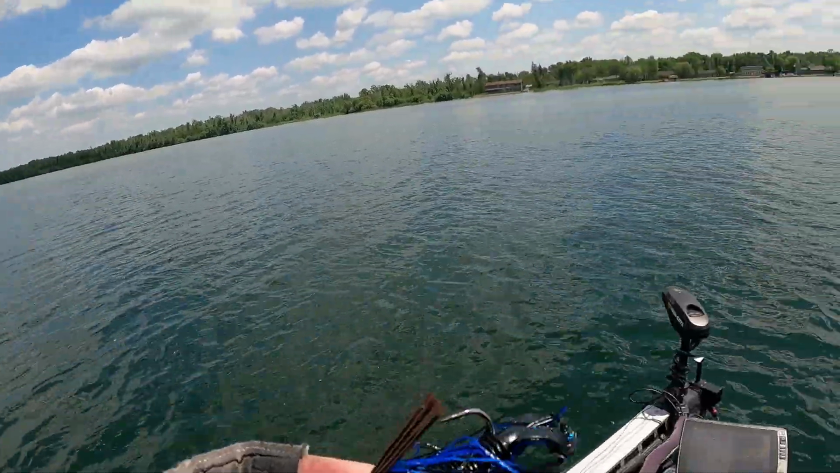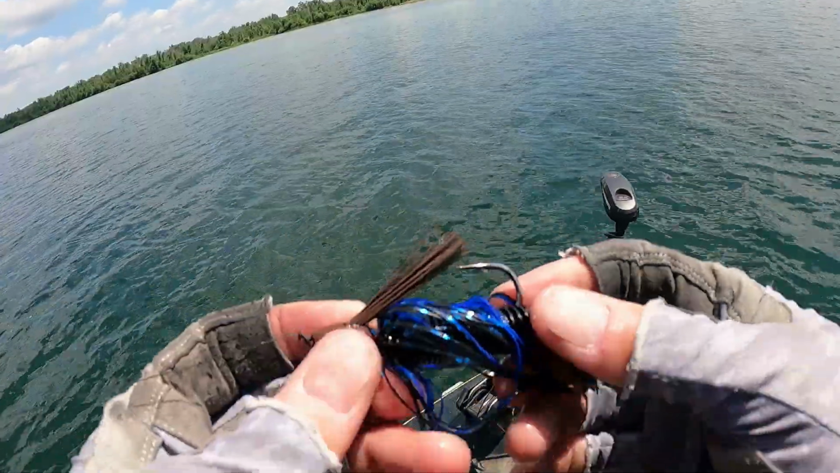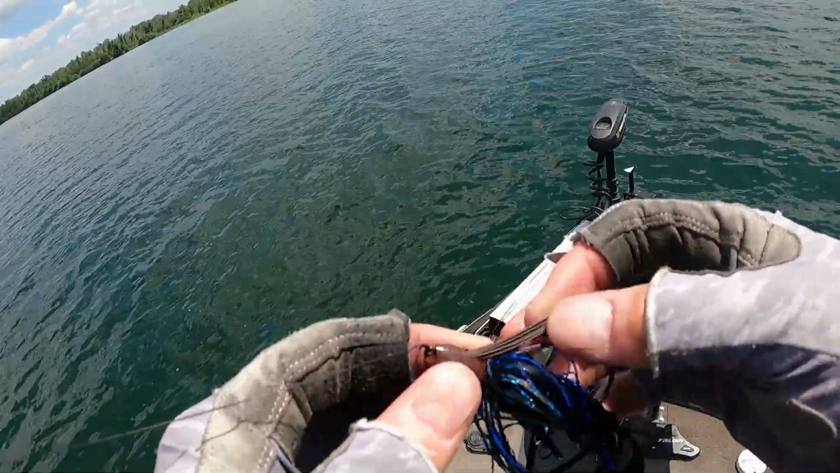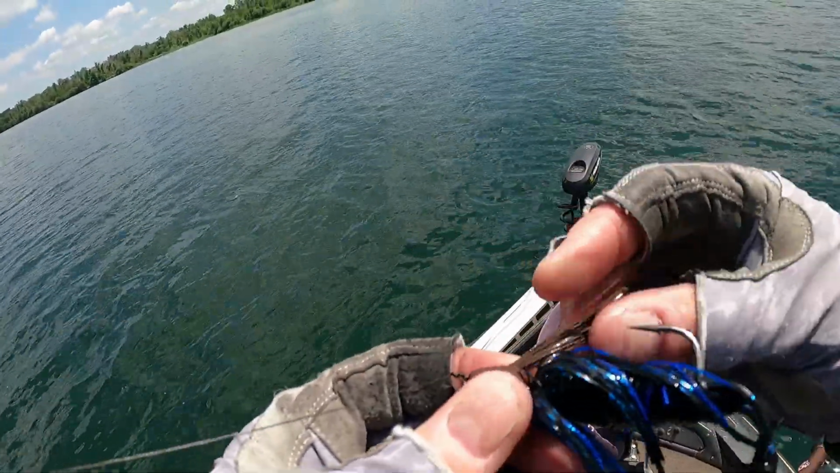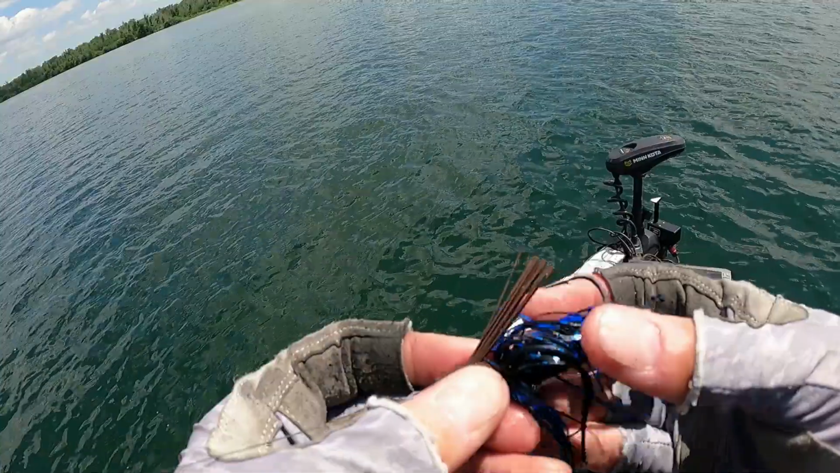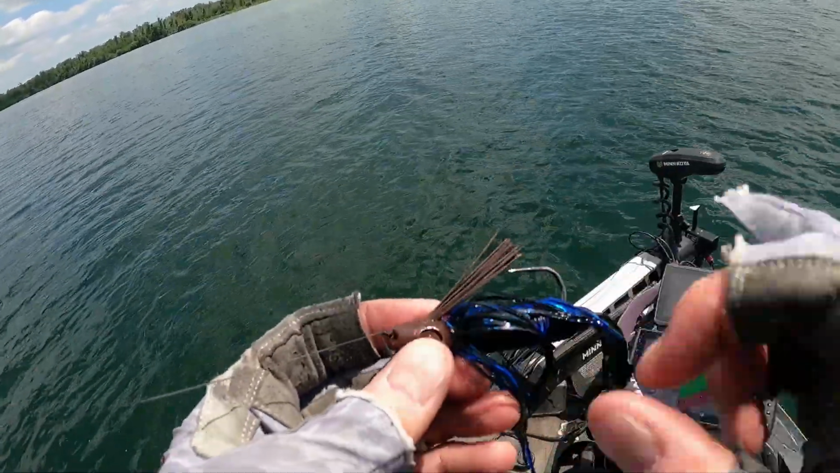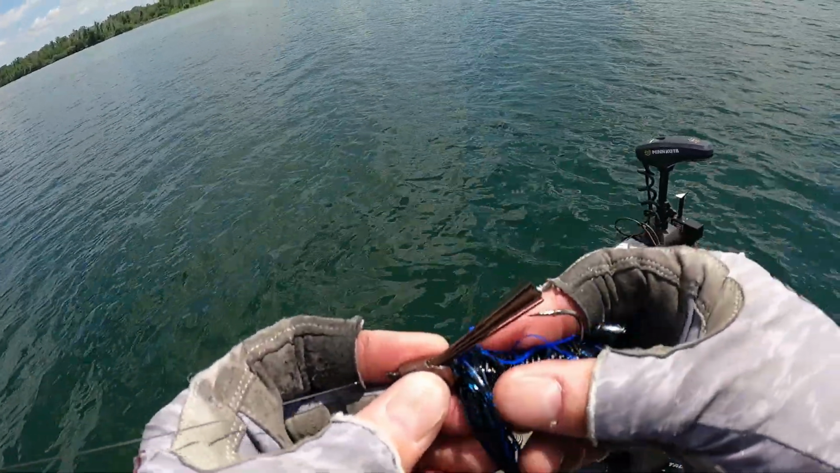So the jig I'm throwing, I don't think I've talked about it all day, but the jig I'm throwing is a Picasso. I think it's the shooter jig. There's two versions. There's this one with the brush type weed guard, and then there's another weed guard that has like the 3 titanium wire. I like the brush a little bit better, but I got a brown jig with black and blue skirt, and then black and blue trailer.